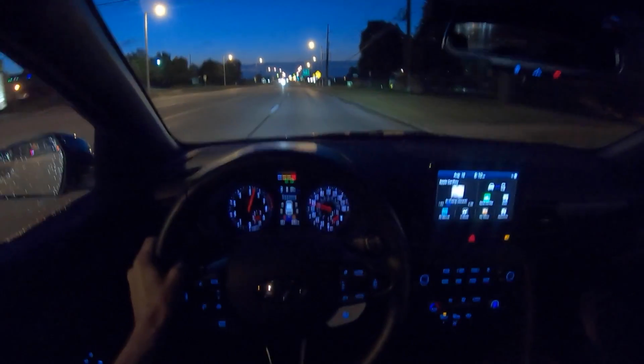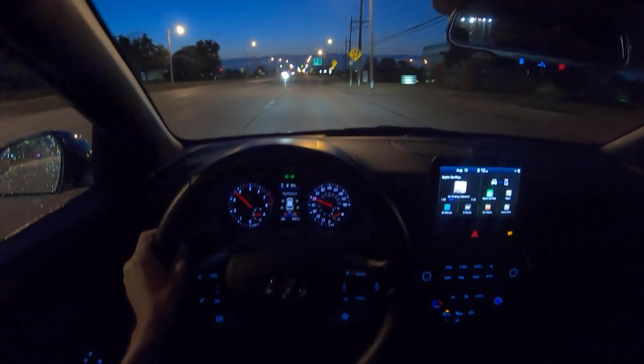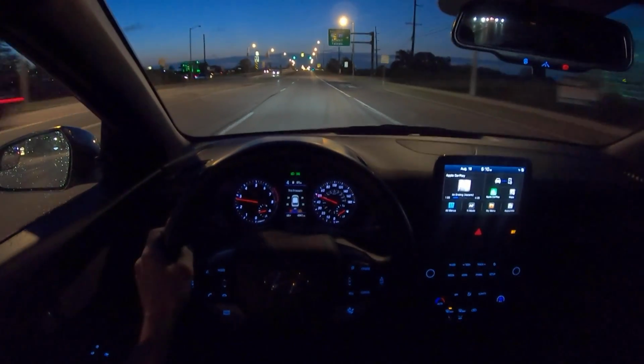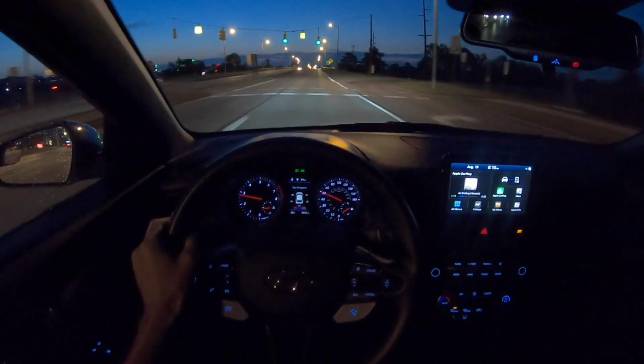Look at the way it pulls out of a corner in first gear. It hooks up. It's insane. I can't believe the grip that this thing has out of a dig.